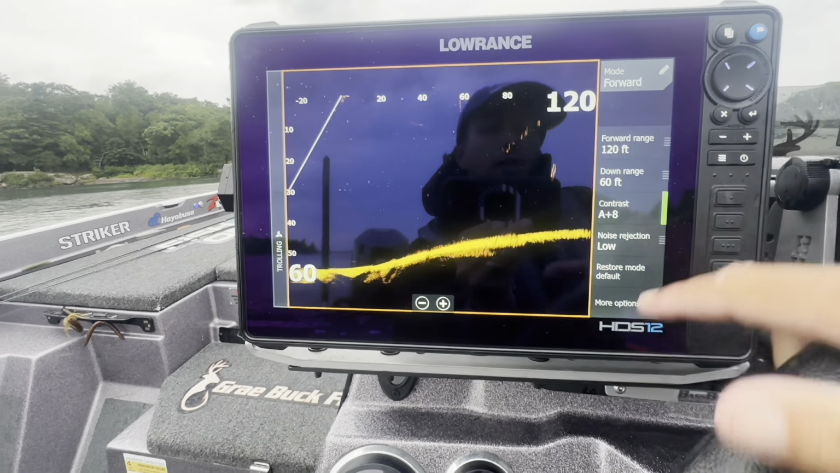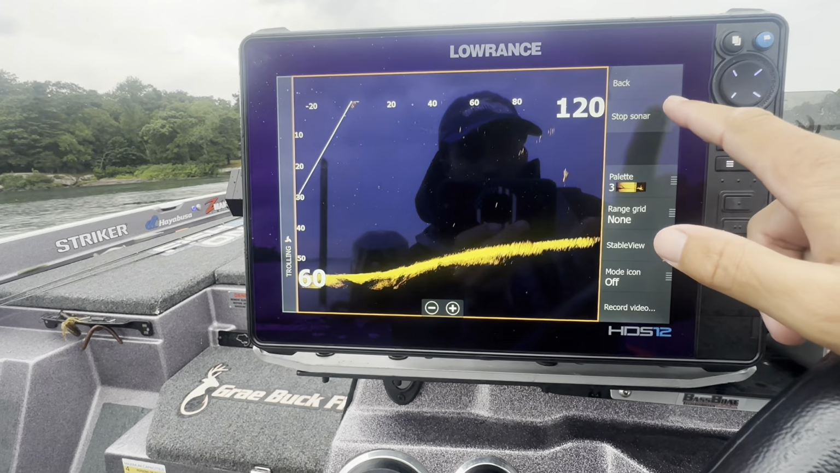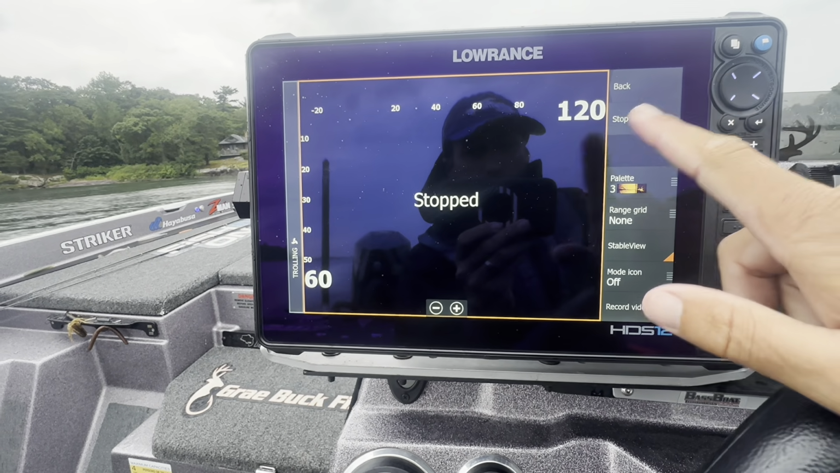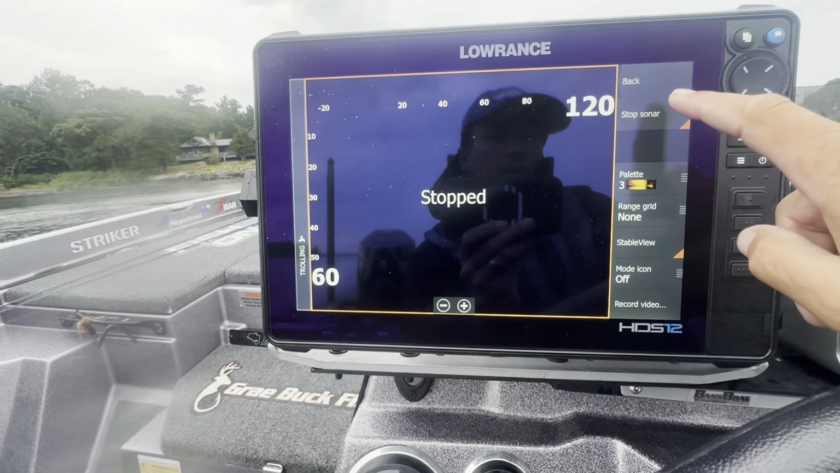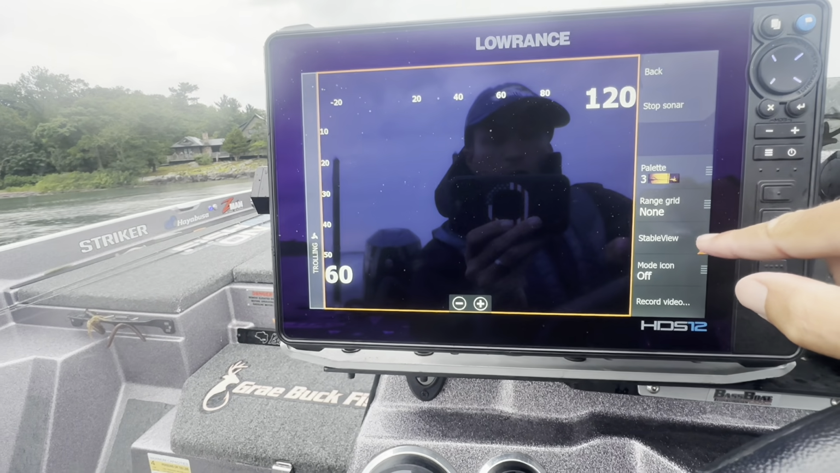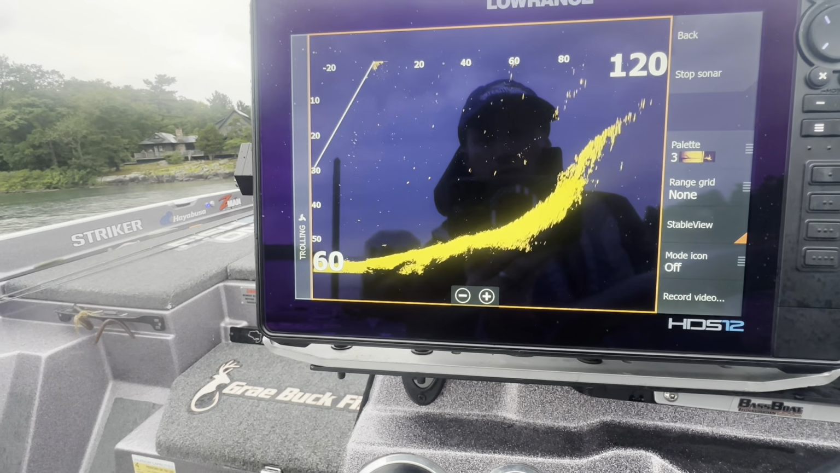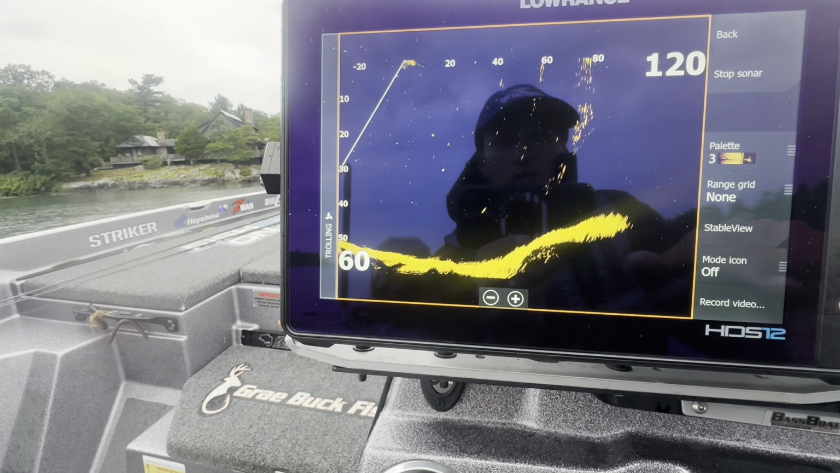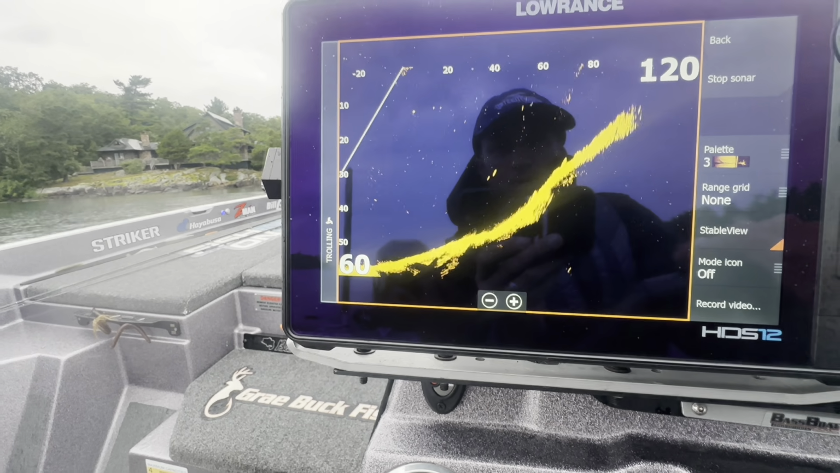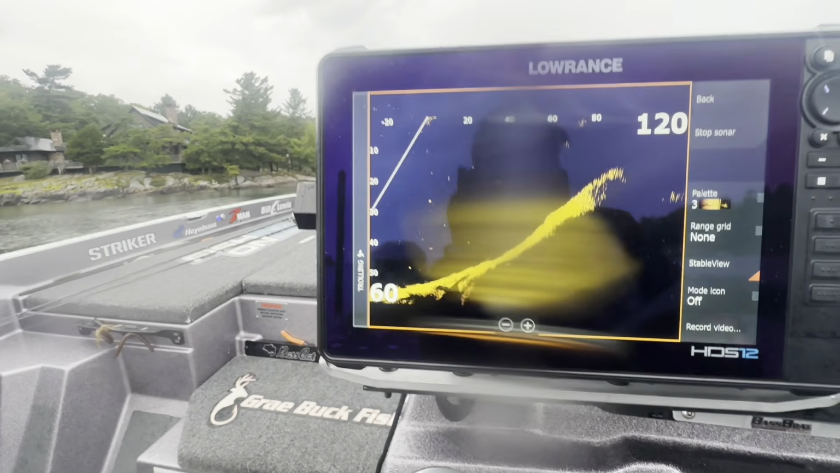What else we got? Anything else? More options. If I do go up front, a lot of times I'll hit stop sonar here, which you can see stops it, and that'll actually clean up some of the picture too, up front. Stable view I have on for back here, just to level that ground up. Otherwise, I can show you, see how it looks like it's looking down. Stable view just makes it a little bit cleaner when you're in this mode.